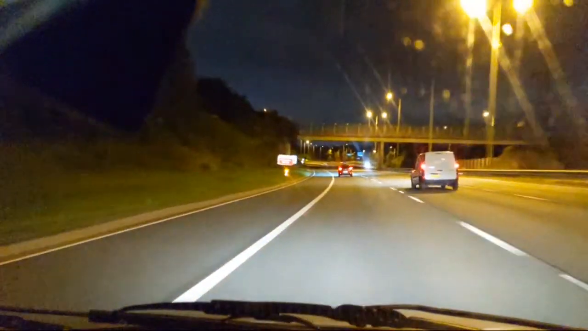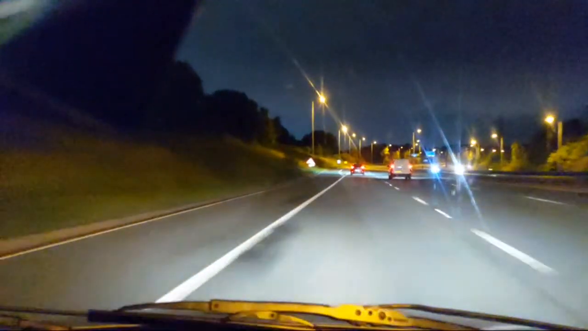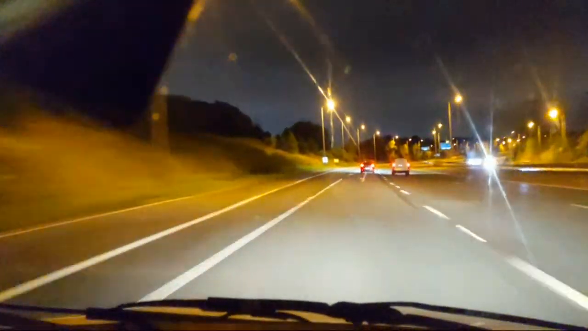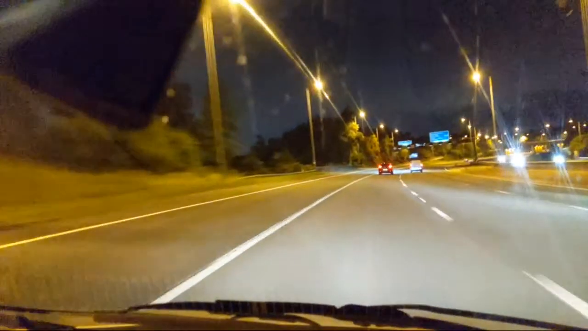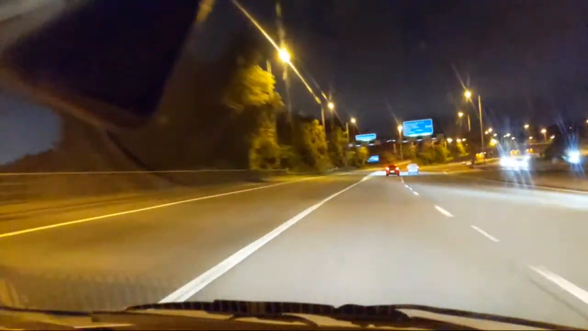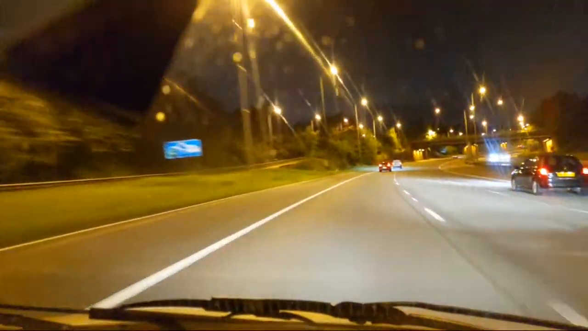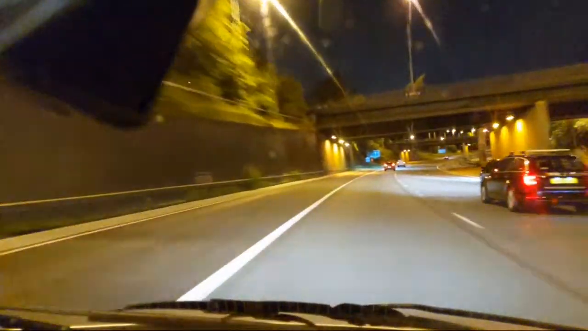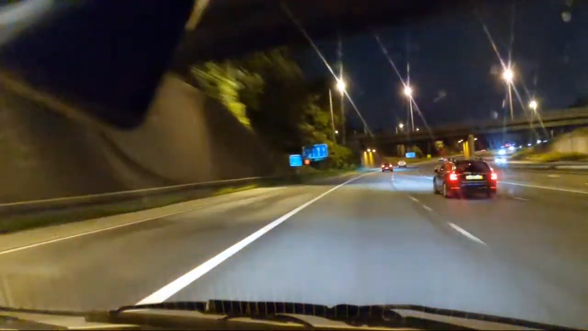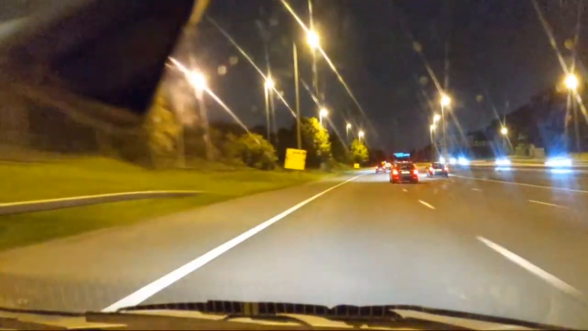So coming on to the Heaton Park exit. So we're not coming off that. This is normally where we get a load of traffic, but I've actually been in a load of traffic for quite a while.